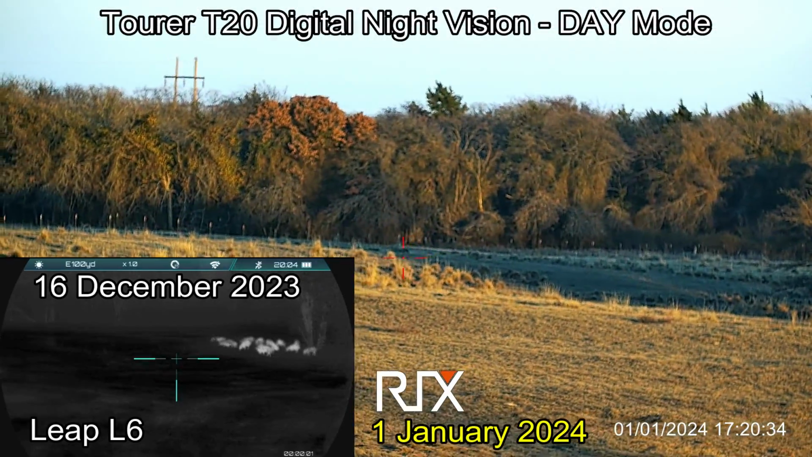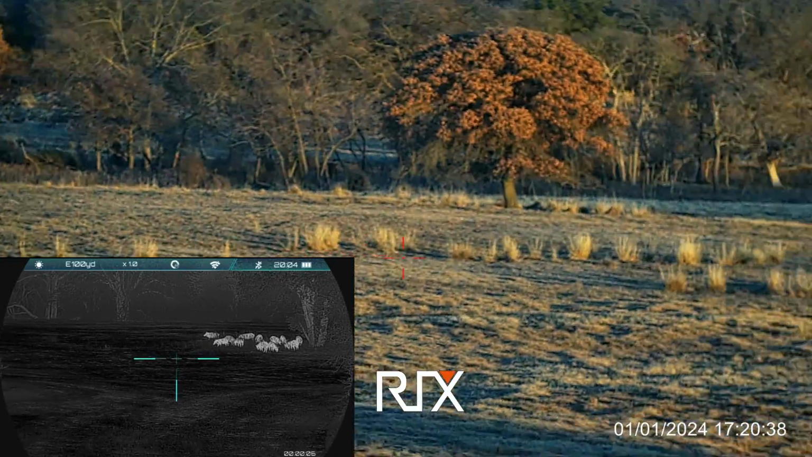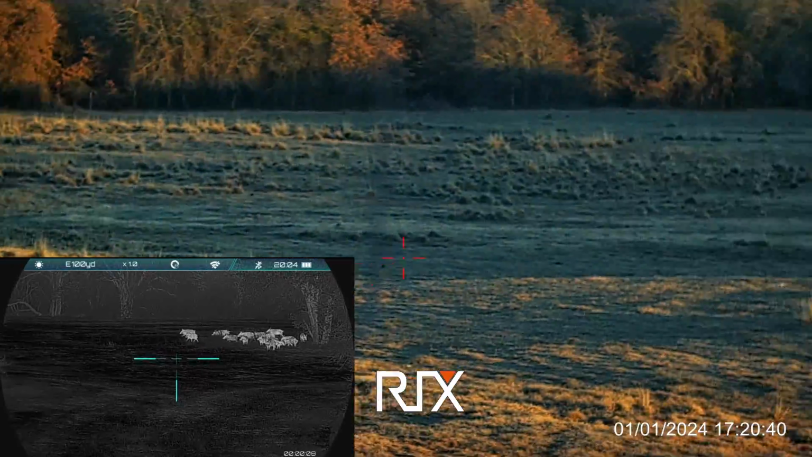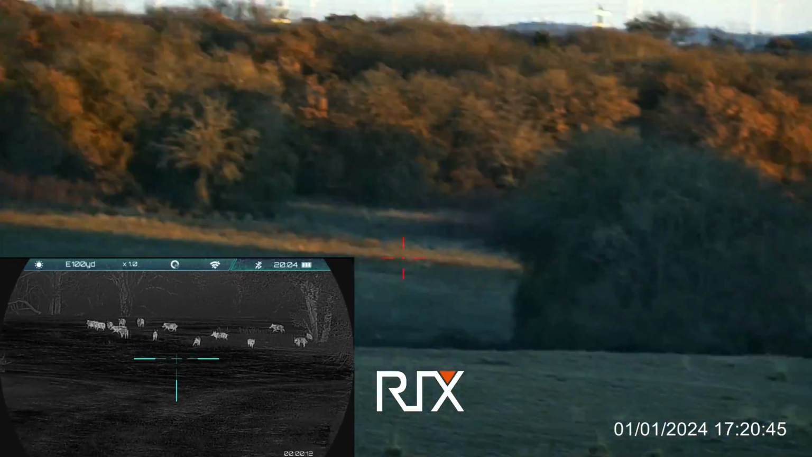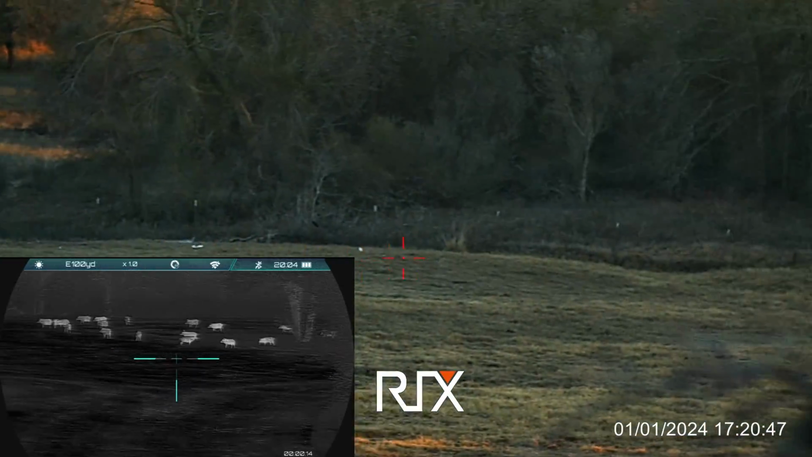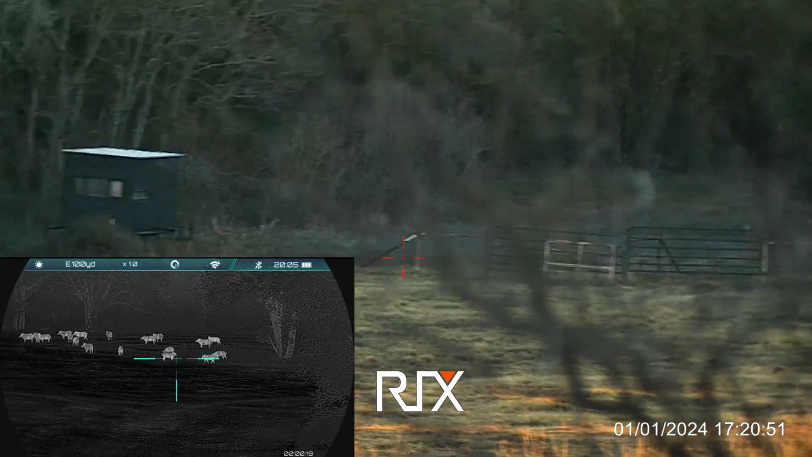New Year's Day finds me on a property where Ben and I were 2 weeks prior, and we ended up shooting a couple hogs down in a meadow. And I'm panning around with the Tourer T20 getting some daylight footage of my hunting environment. I'm probably panning a little too quickly here. That would not have been good footage to use in a video for B-roll.